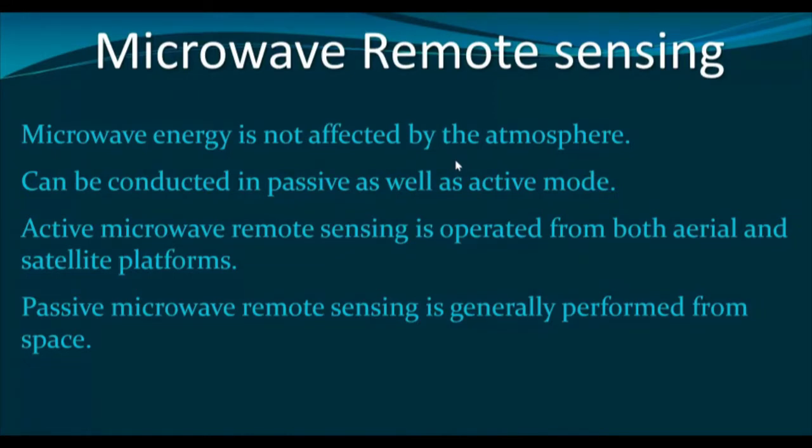Further, since it can be conducted in the passive mode as well as the active mode, that means we can use the natural source of energy or we can use an artificial source of energy. Therefore, active microwave remote sensing can be performed day or night.